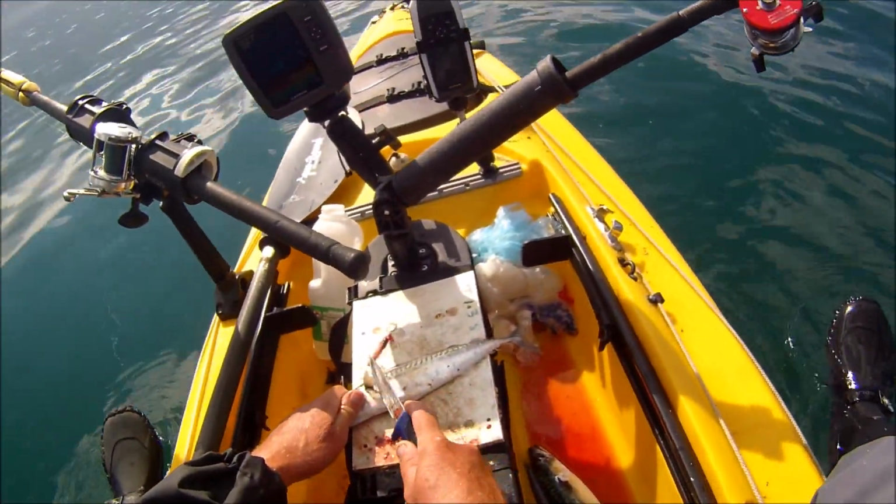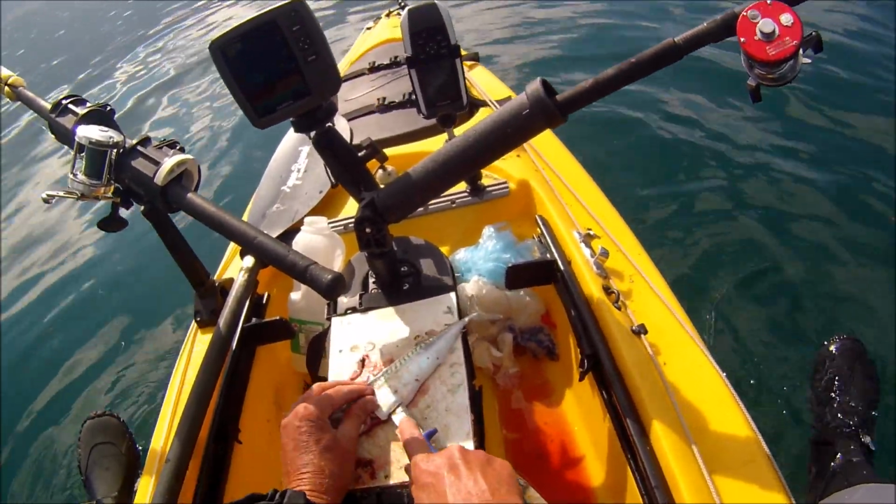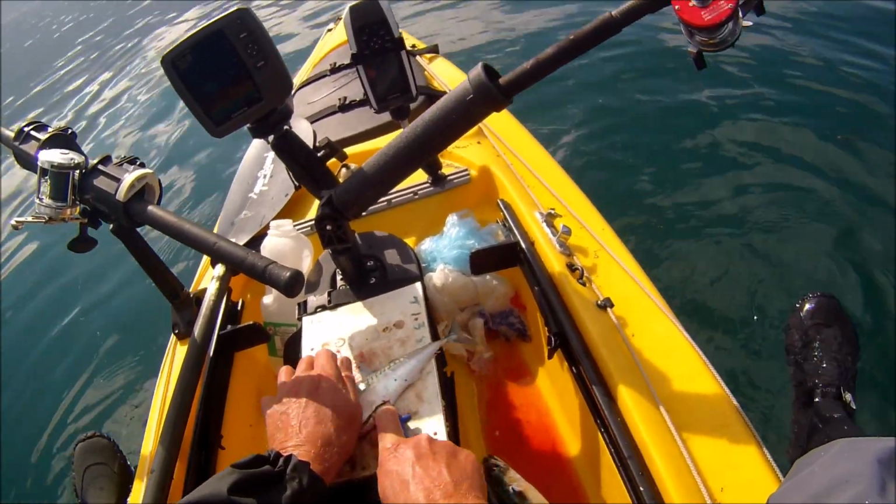Just taking a look at how I'm going to bait up this lovely freshly caught mackerel. I'm just going to take a fillet off the side.